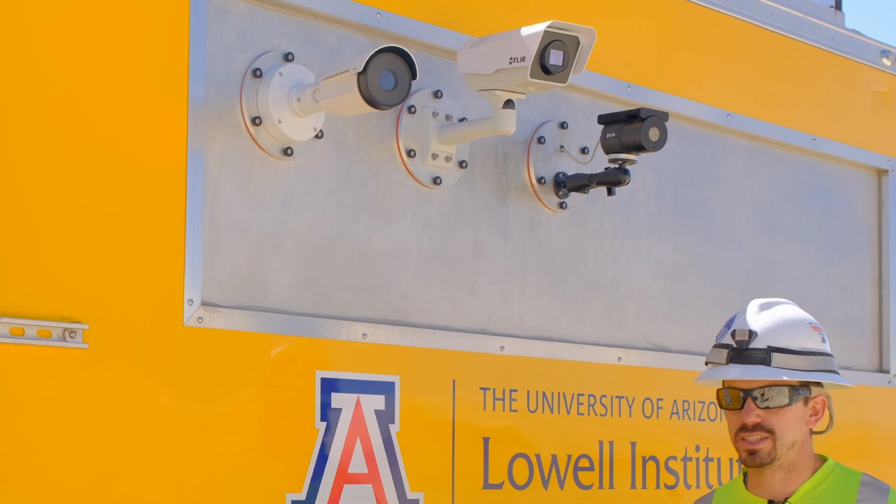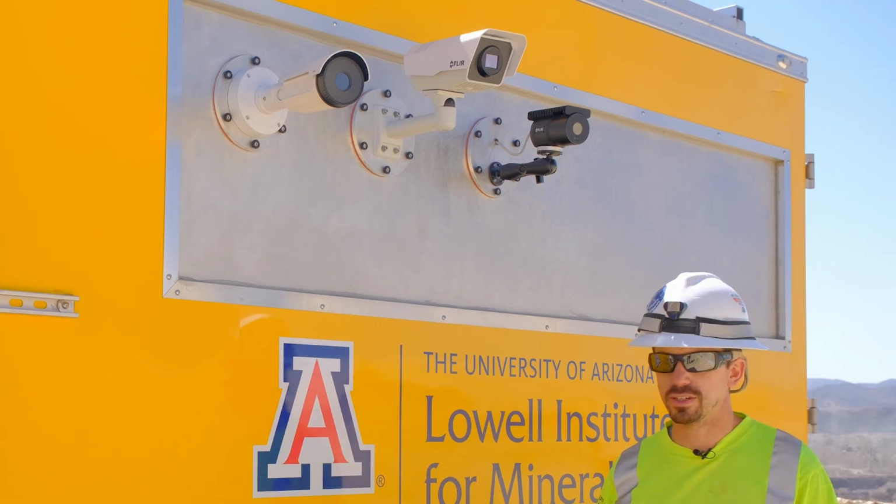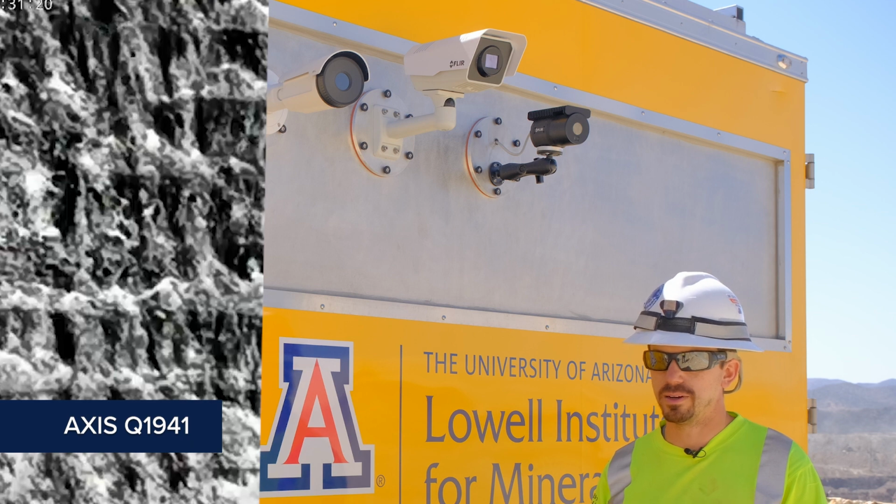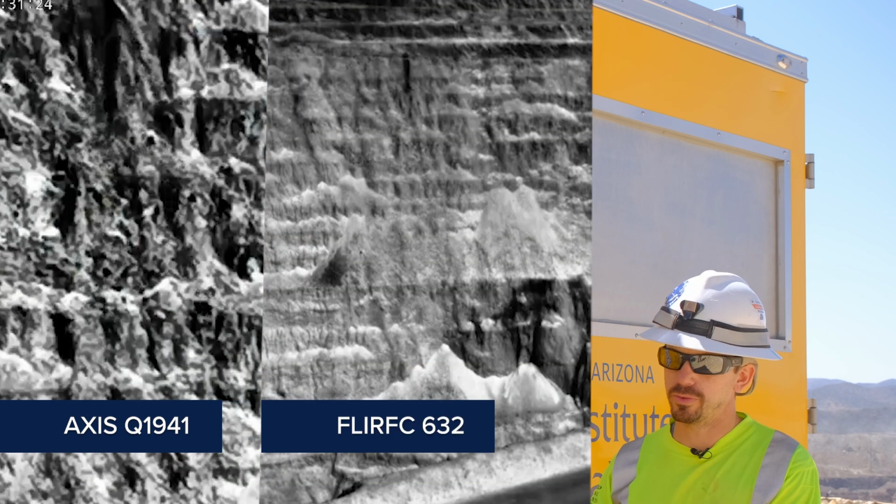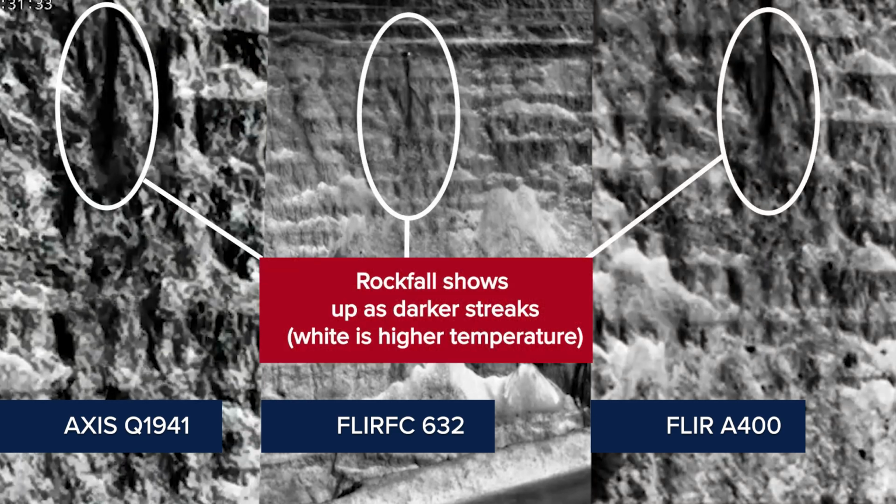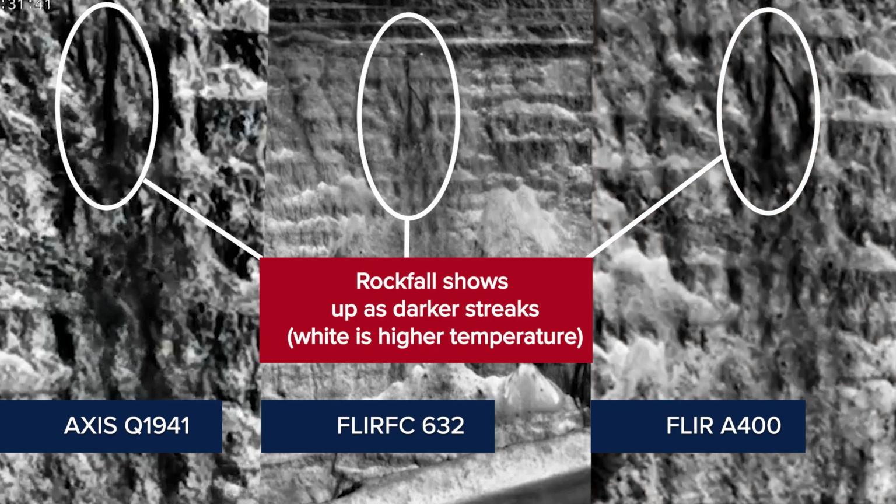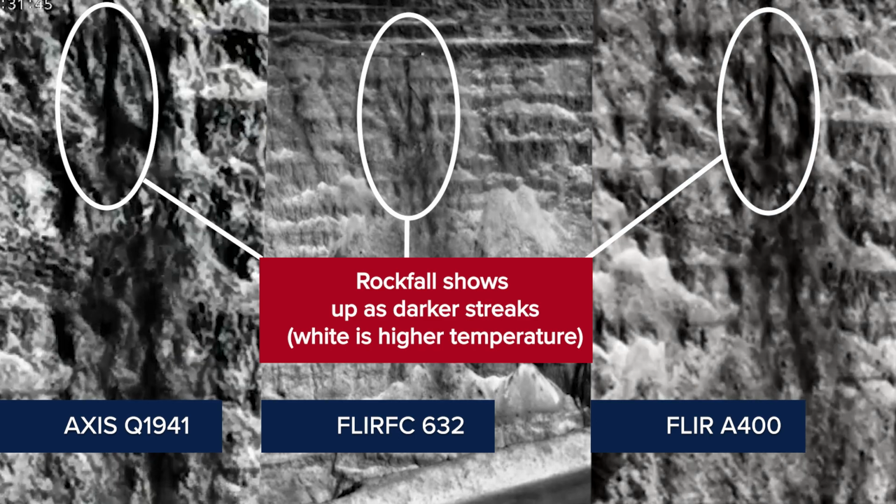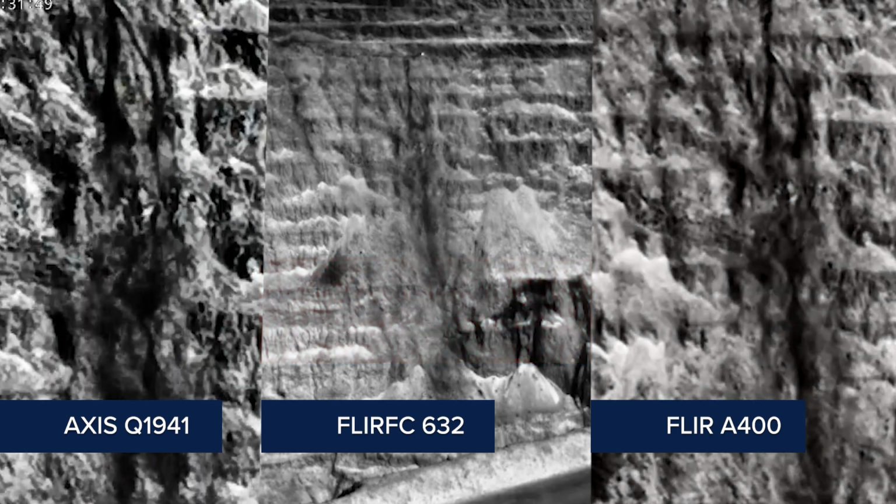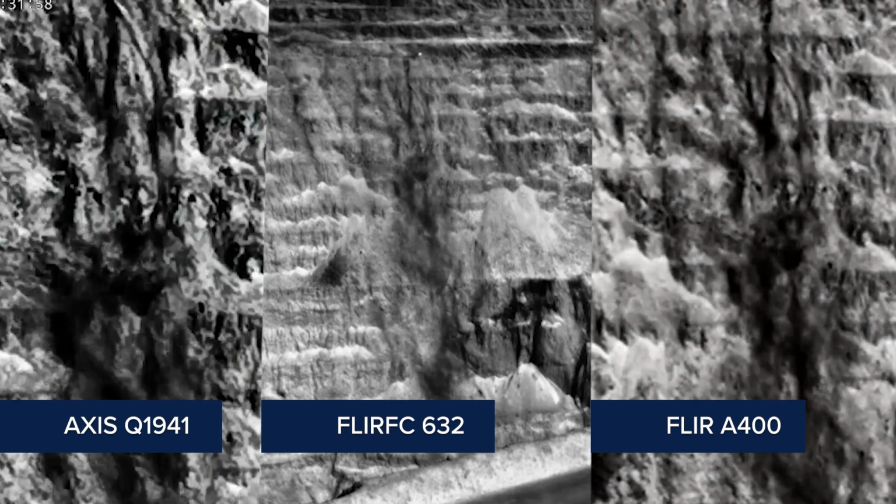And part of this project is not just trying the best cameras that are available, we're really trying to find the price point or the economy of where we can detect rock falls, but we can also provide safety critical tools at a reasonable price. Because if we can find that some of these cameras, which only cost $5 to $7 grand, can detect these things, they could become quickly popular in mining.